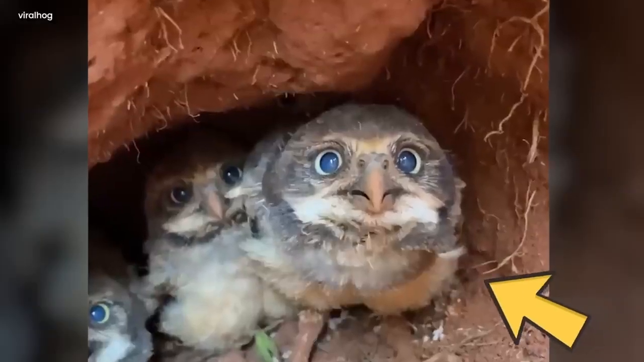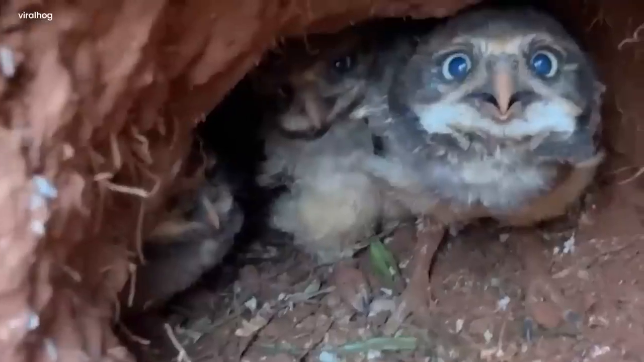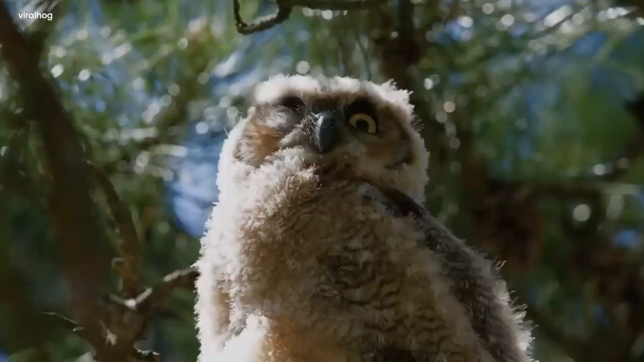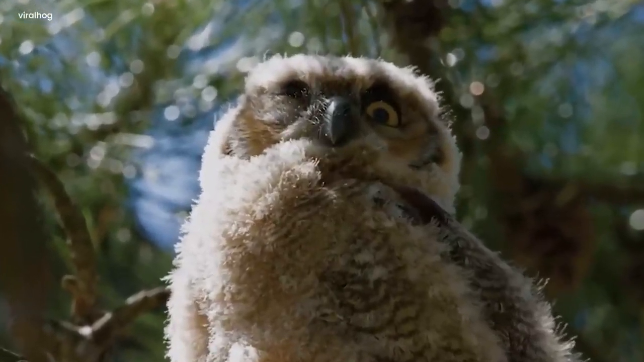The little owls, not bothered by the camera, kept on having their playful day with the camera person quietly watching. In this quiet part of the farm, the camera person and the owls had a special connection, an unspoken promise to save the magic of their daily lives through the camera's lens.